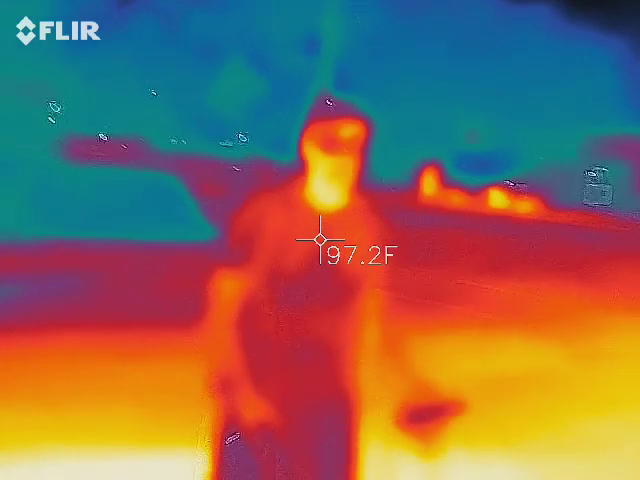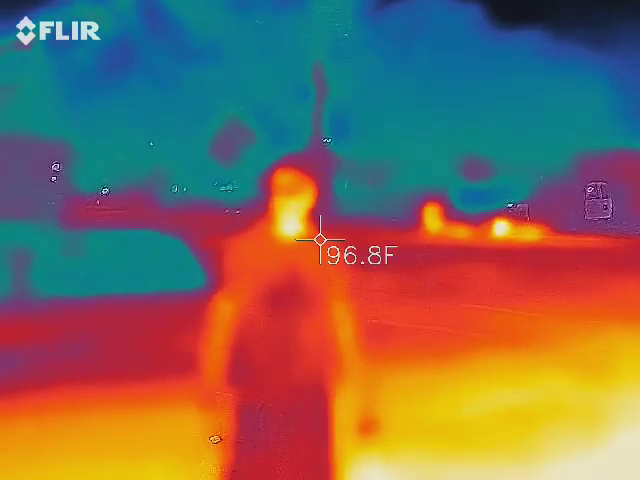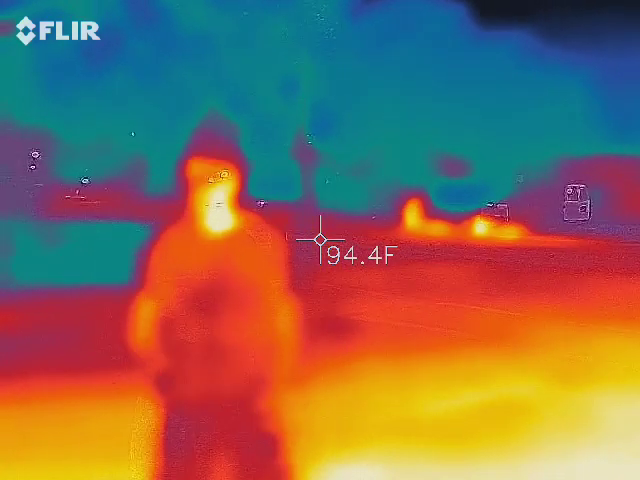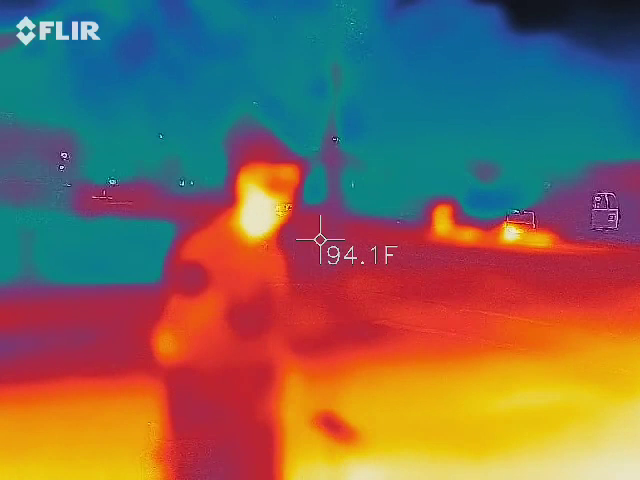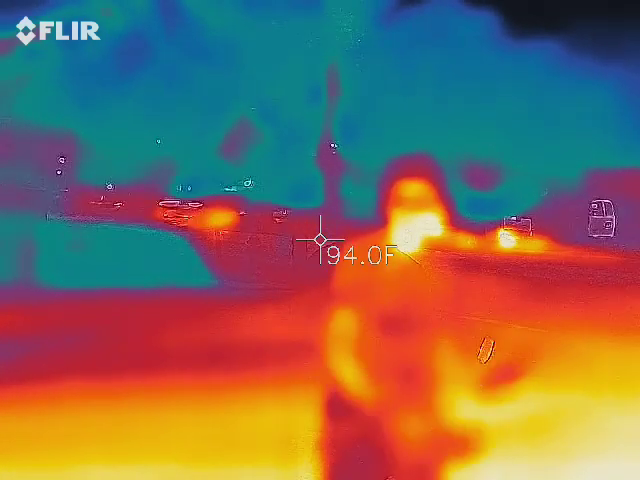So let's say Kameren is standing where I am and he's like, Nick, there's a blue spot on the wall, because that's the way it looks in the camera. I'm going to verify that the wall is the same temperature all the way across. In the event that it is the same temperature all the way across and he still has a blue spot, I need something that's going to measure between him and the blue spot. That's where this guy comes in.